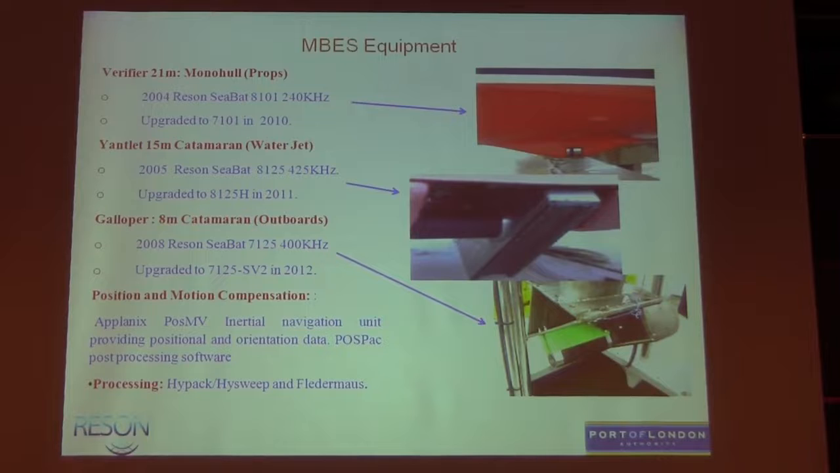We've got 3 multi-beam systems, as I say, and if we look at them, the first system we got in 2004 was the 8101, really for dredging support, safety and navigation surveys in the channel, and we upgraded that to the 7101 in 2010. The Yantlet, I'll show you some images of the craft afterwards.